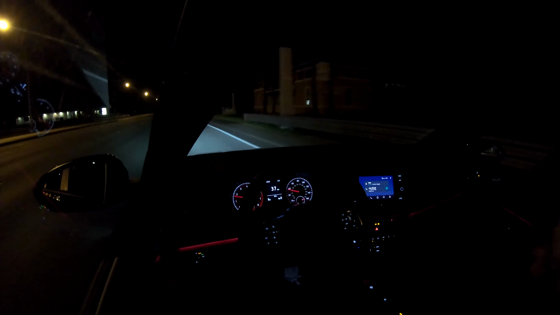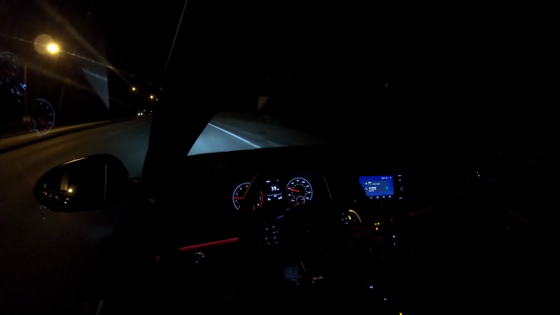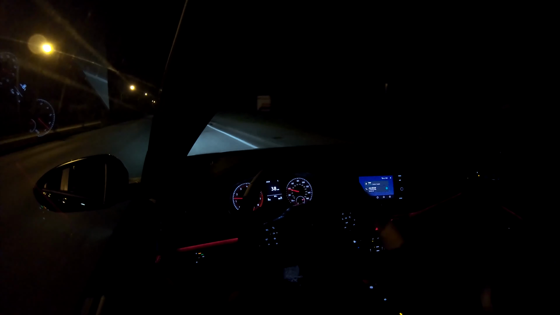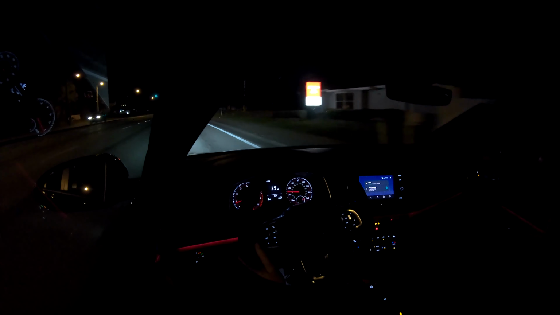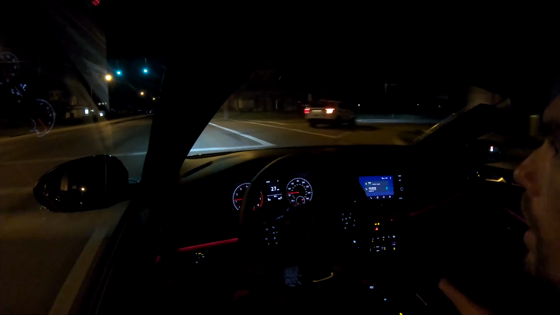Some of the other things that I like, that I did not notice until a good couple hundred miles after picking the car up from the dealership: normally with the automatic, you'll see in the gauge cluster what gear the car has shifted into. I've never seen a manual standard transmission car have that option and show you what gear you're in.